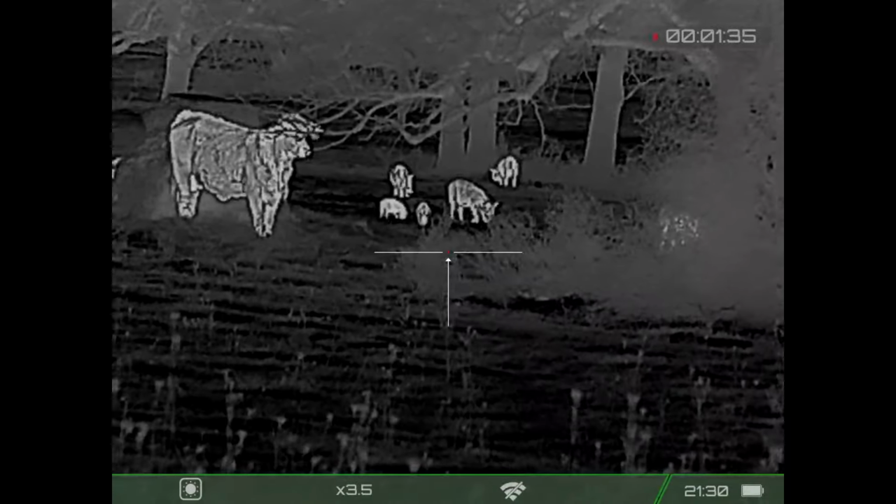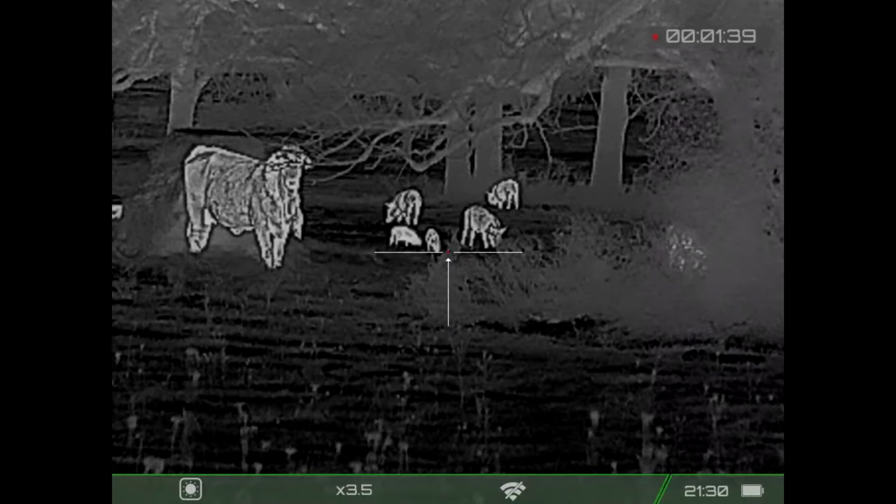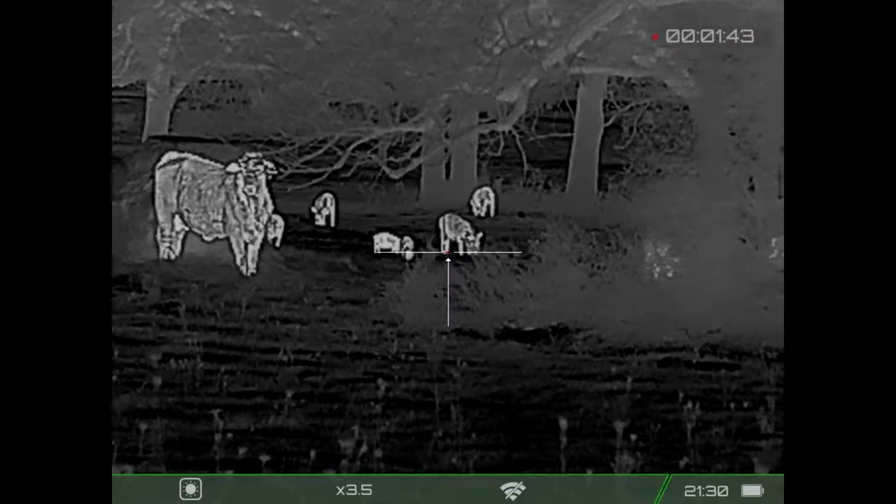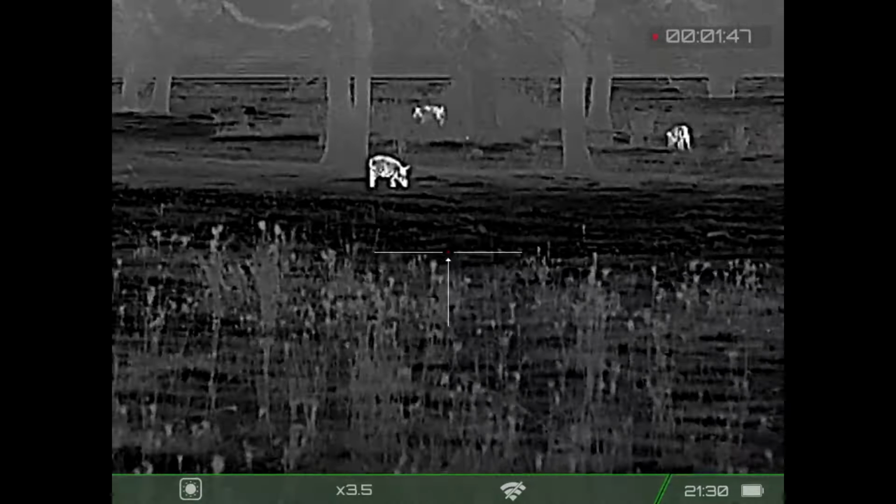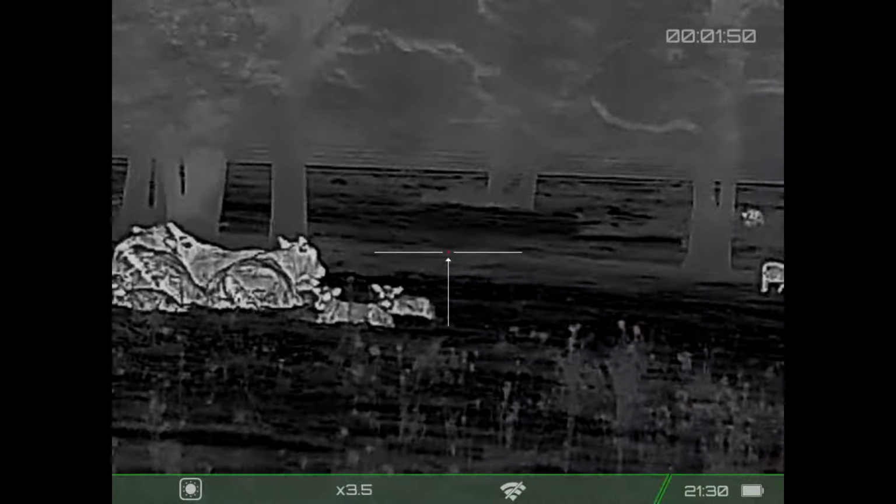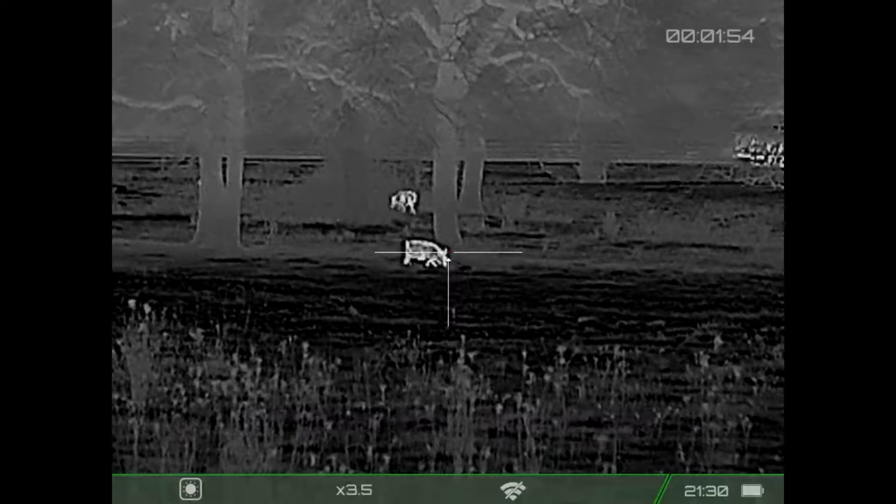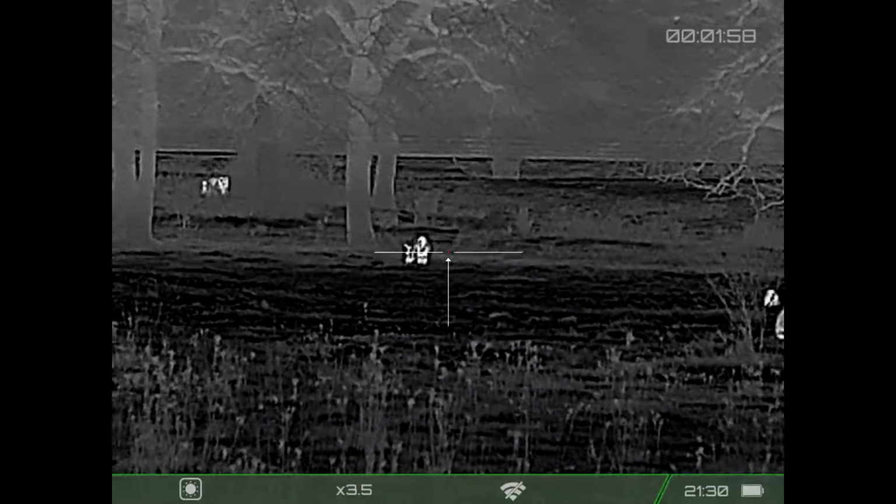And so we're back to me trying to figure out where I want to start shooting to make the hogs run, or hopefully to encourage the hogs to run in a manner which they'll pass by and I'll be able to take more shots. I want to avoid the cattle, and I want to avoid the barn at all costs. And now I've decided that this is going to be the hog that's furthest away that I feel comfortable shooting.